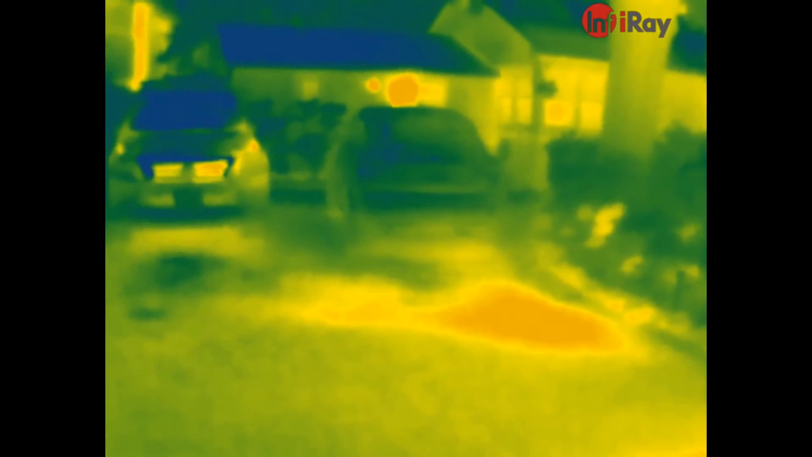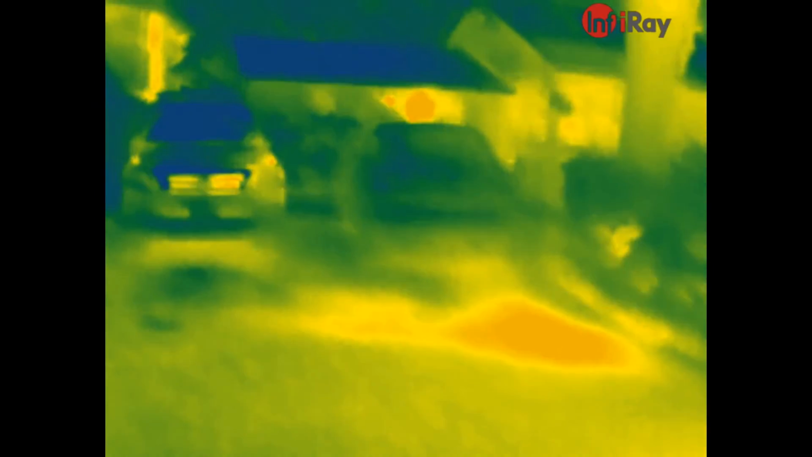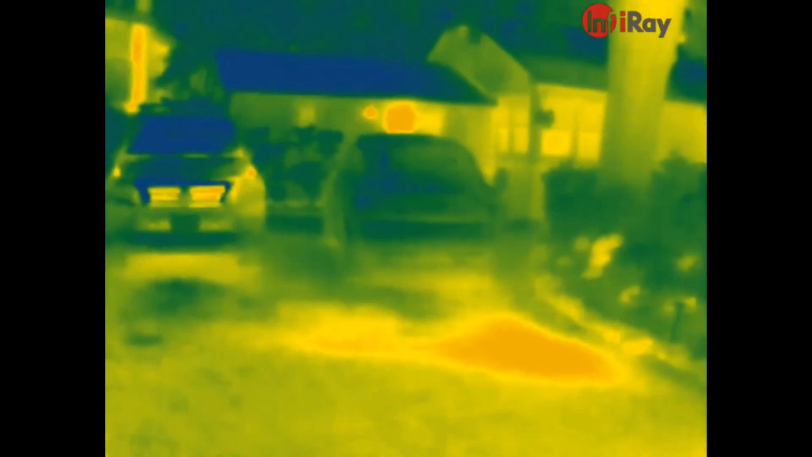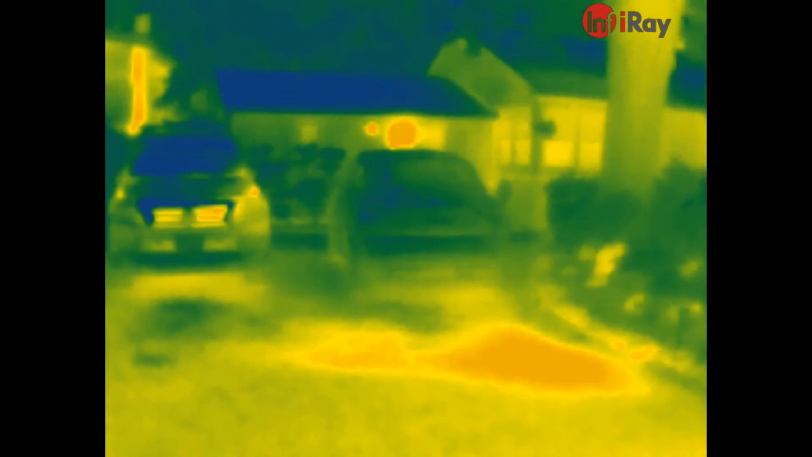It's probably not the infrared LEDs I'm seeing, it's just the heat from the camera itself because it's powered up. See a little white dot? That's going to be an infrared light from my camera.